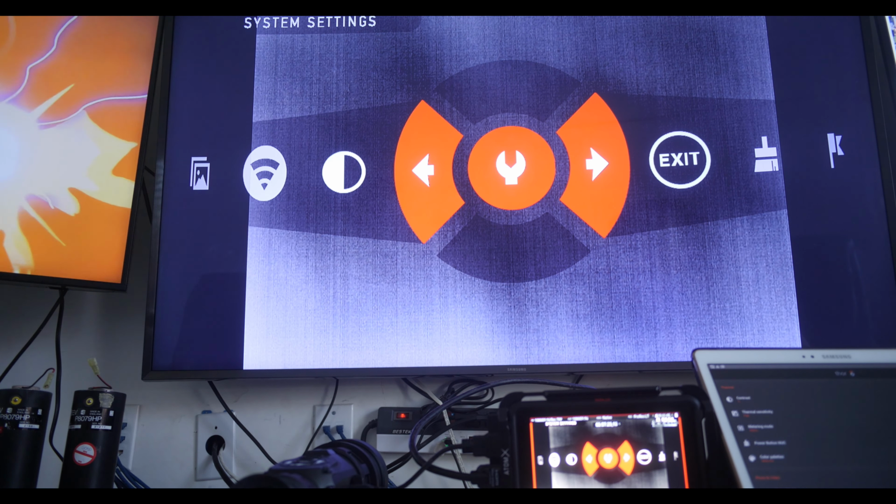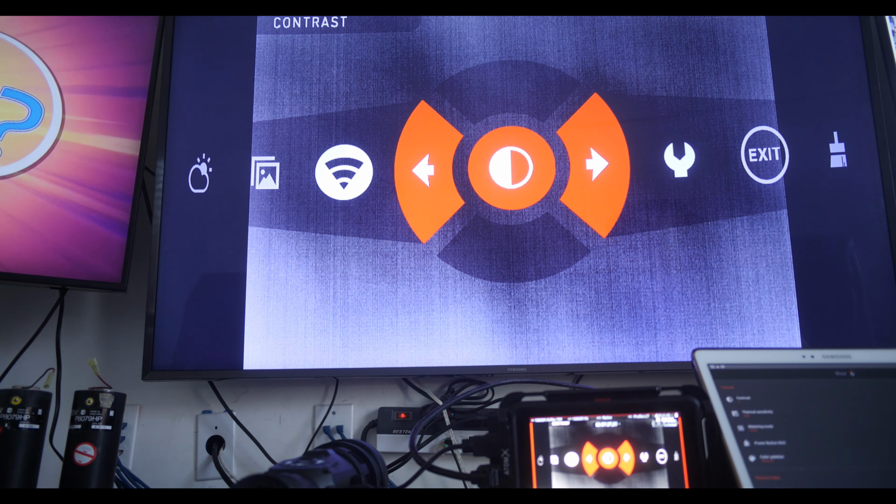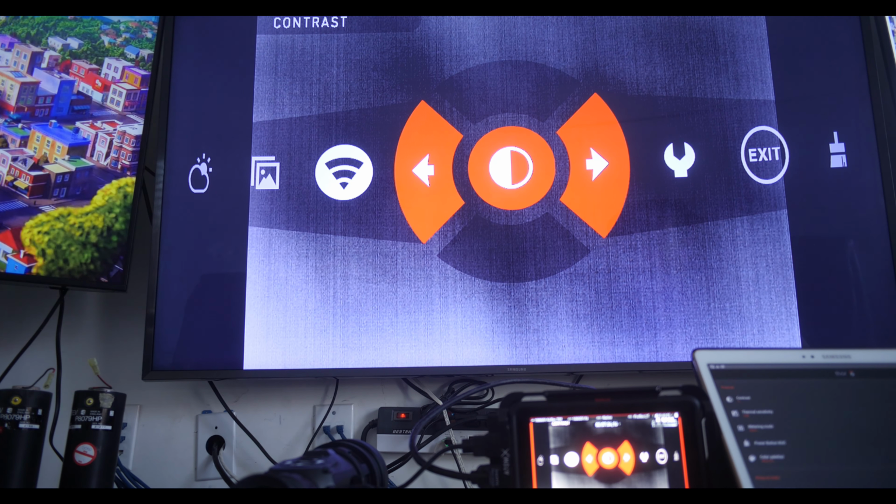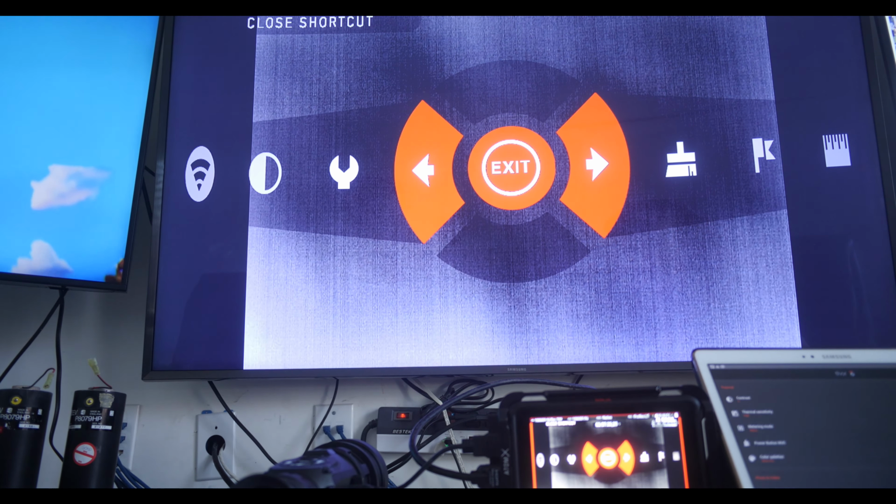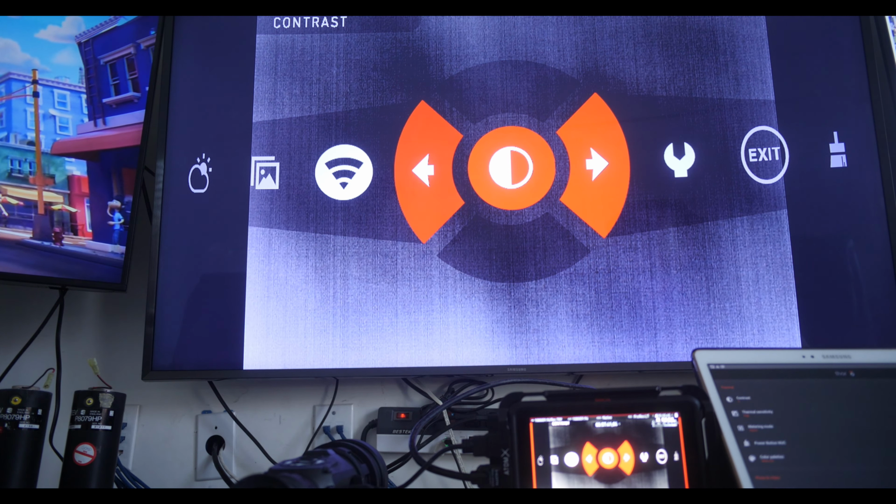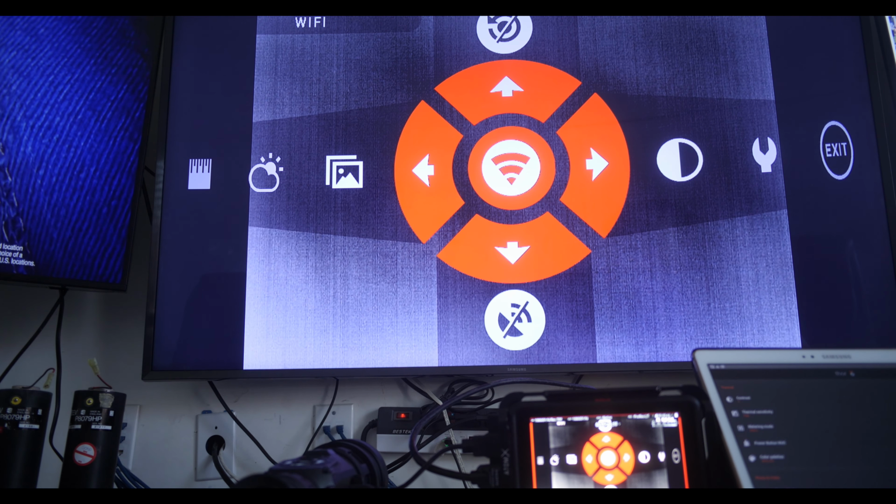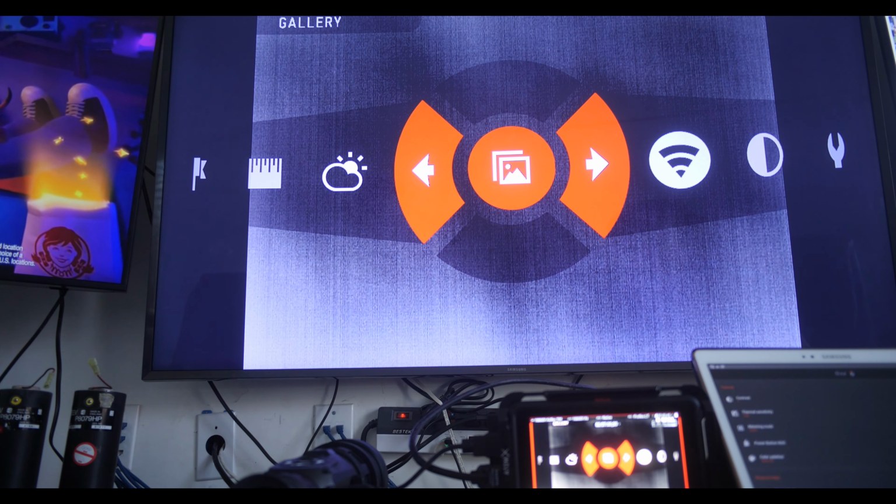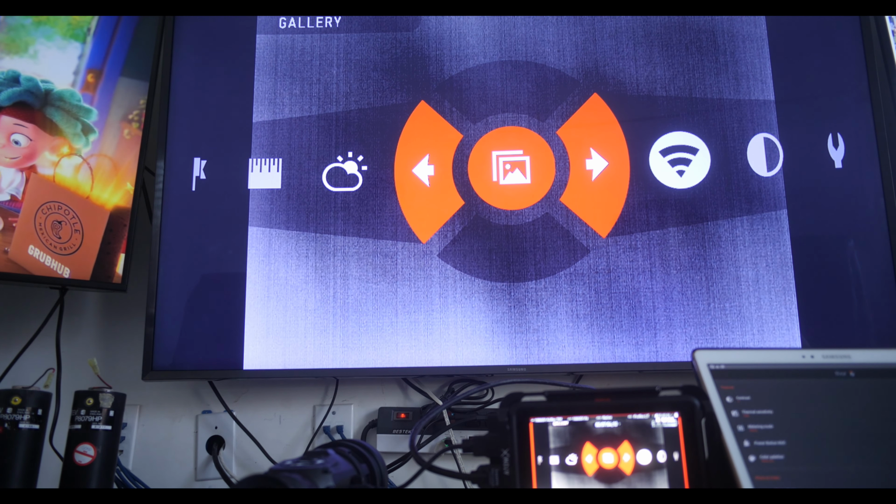So you have your settings, system settings, and this is kind of your speed stuff. All of the settings are in your system settings, but we have speed buttons here, so if you just want to go through the contrast real quick, you can do that. You can choose whether you want Wi-Fi on or Bluetooth on too. It uses a lot of juice. It has Wi-Fi, Bluetooth, a rangefinder, GPS, and the thermo.